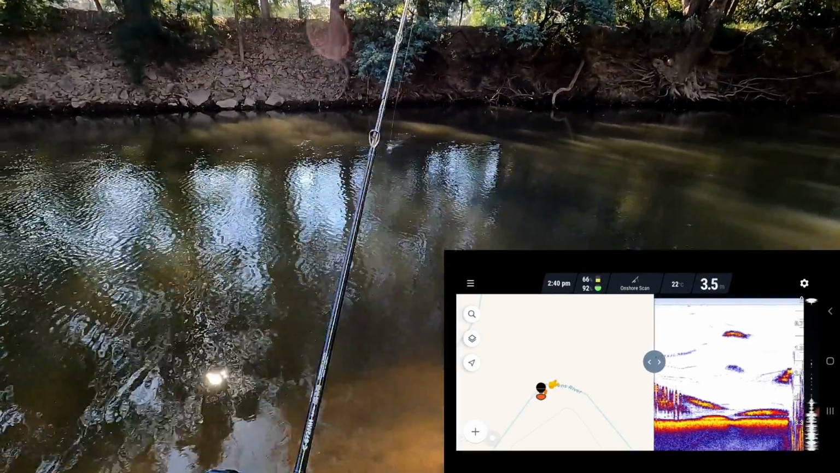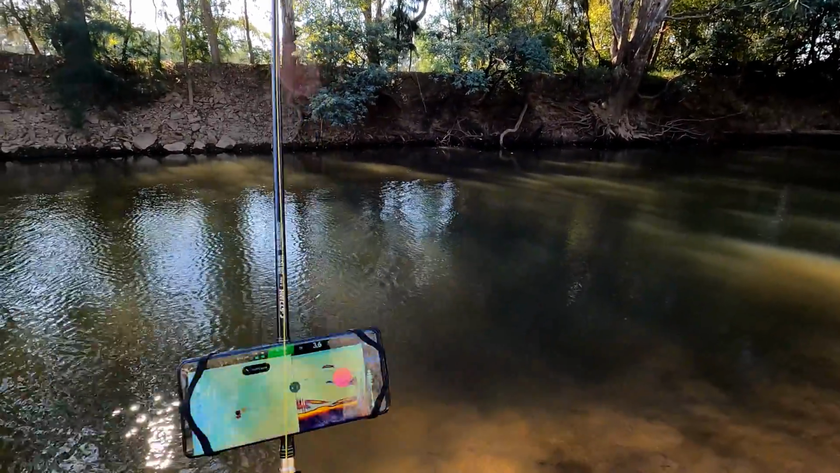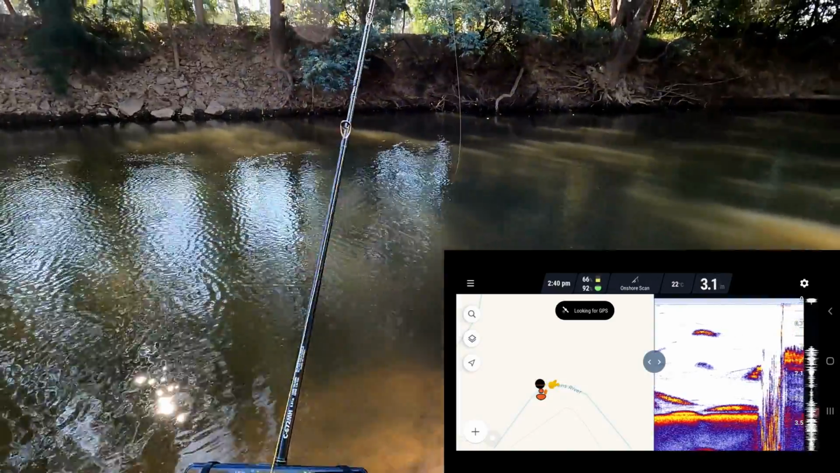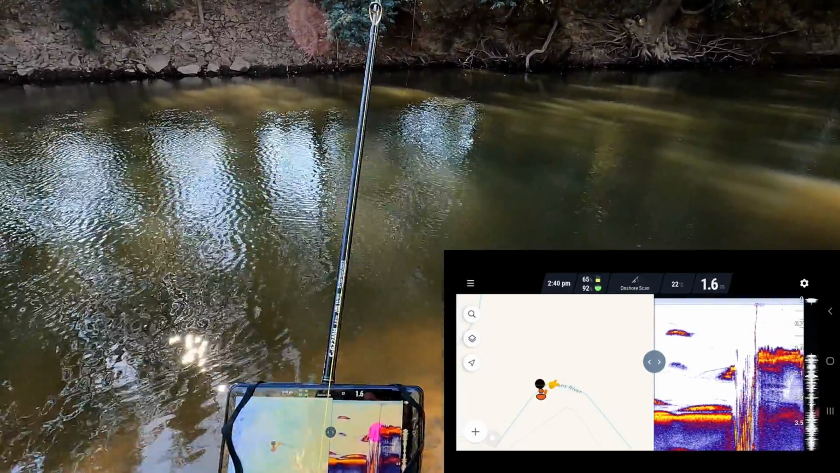I'm going to reel it in. I'm going to cast out a bit further. Oh, that's right over near the other bank. Right up hard against the bank there. I'm literally only 1.5 metres from the bank and I'm in 2.5 metres of water. Oh, it's going up.